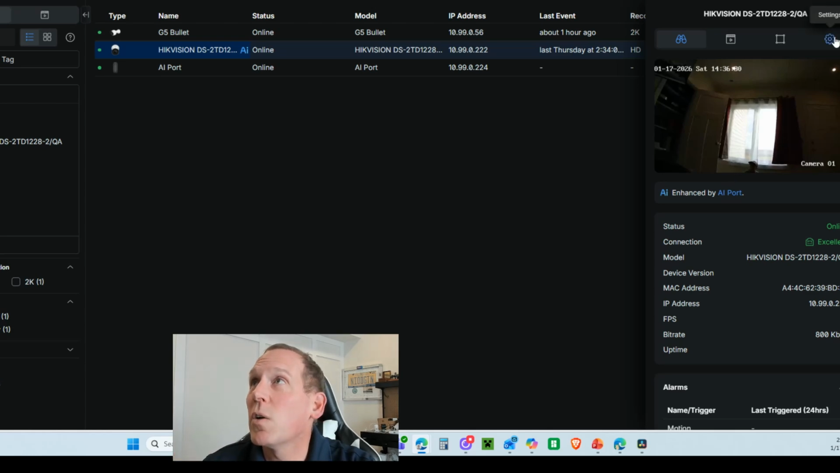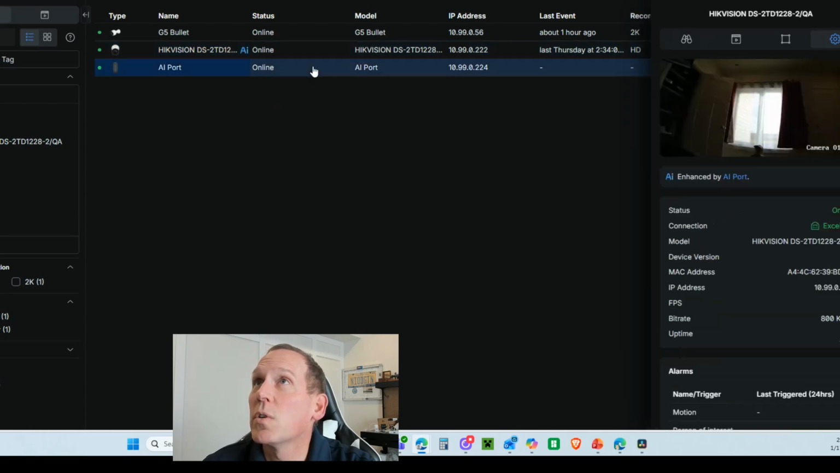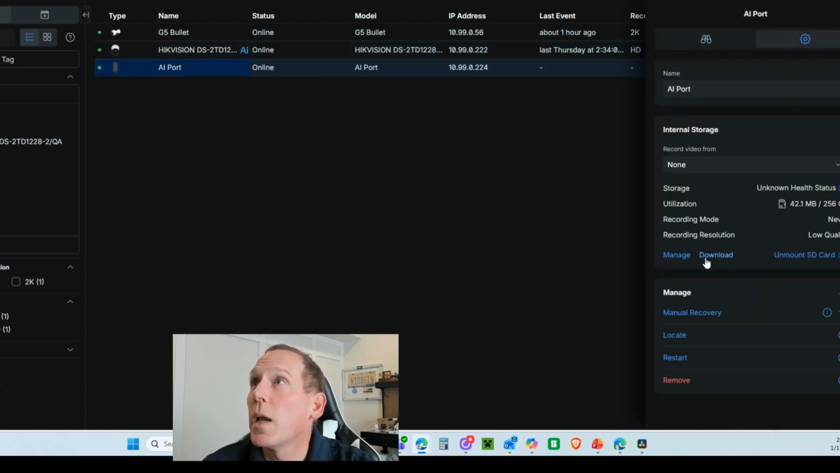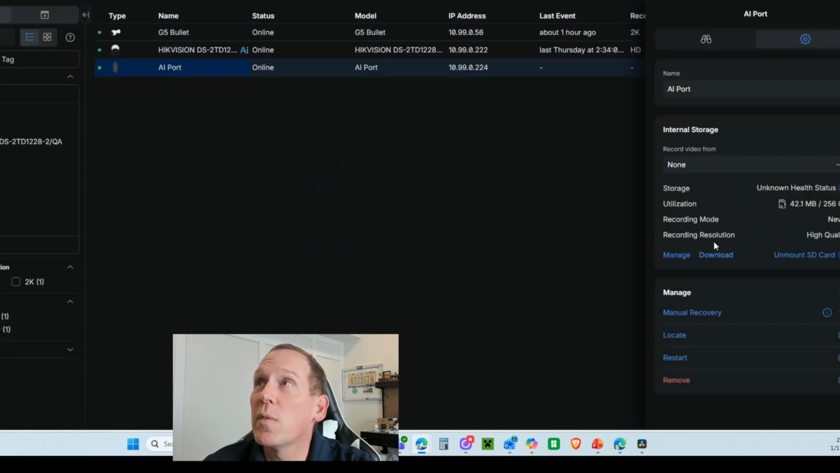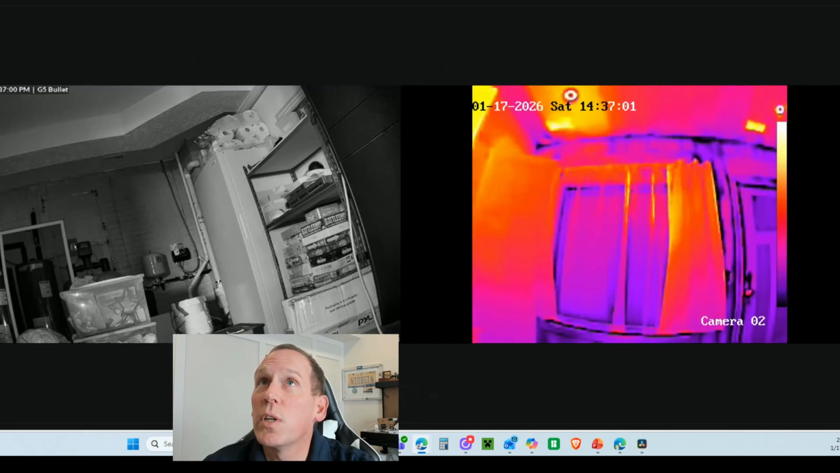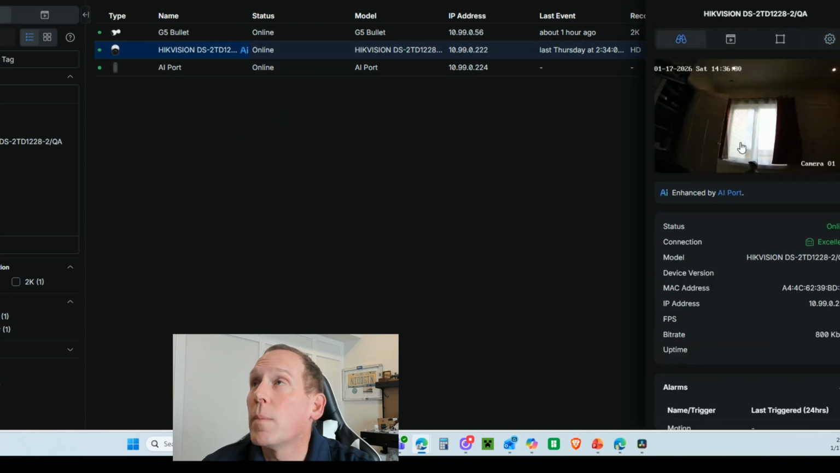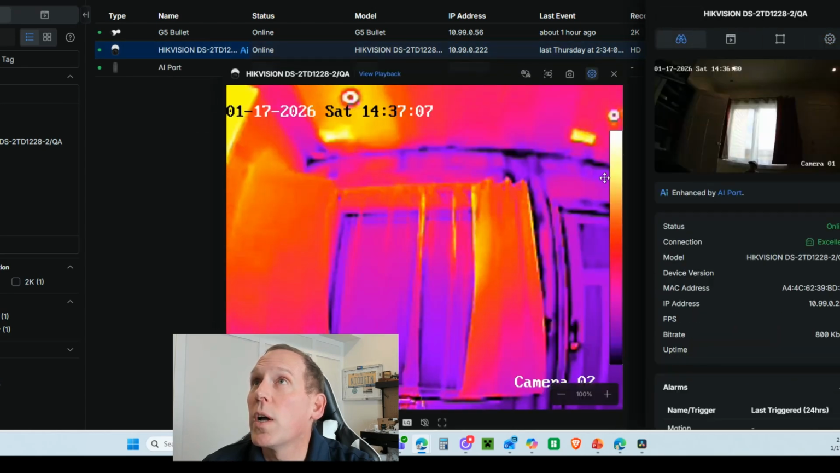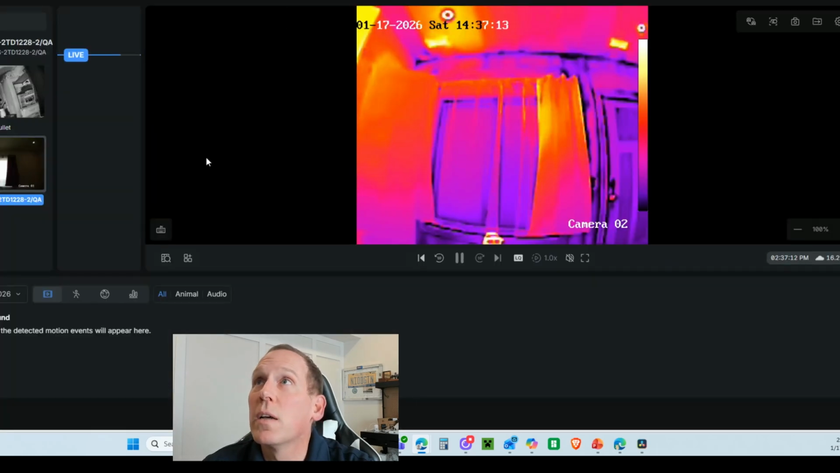And even if I go into the AI port and I try to manage and select the low quality, or even if I select the high quality and click on save, you can see here that while I can see the thermal in this one, I'm still getting camera number 1 over here. And so let's take a look at it in the playback.